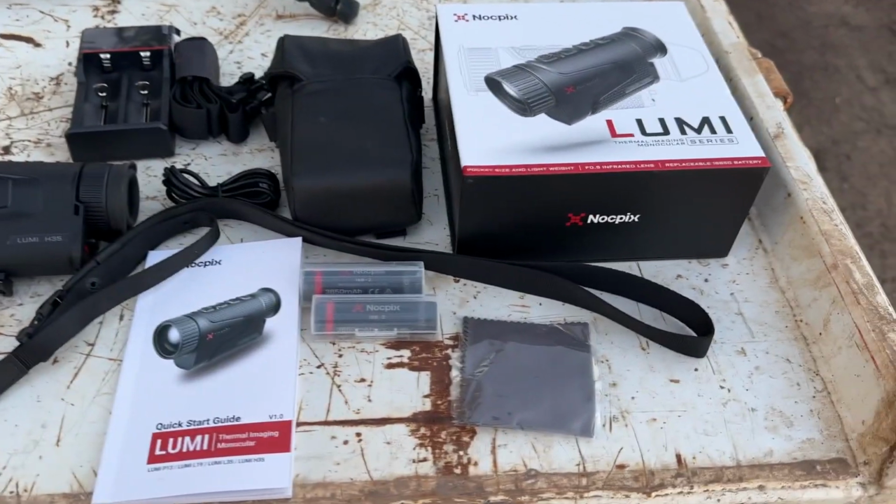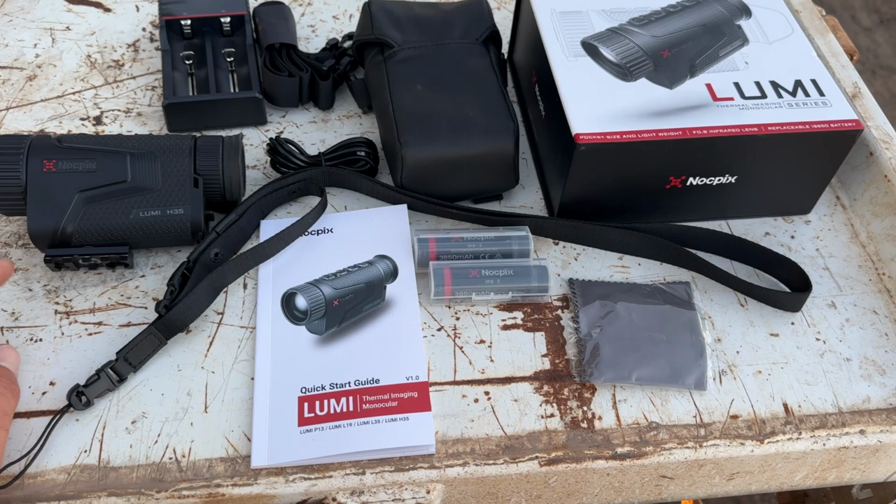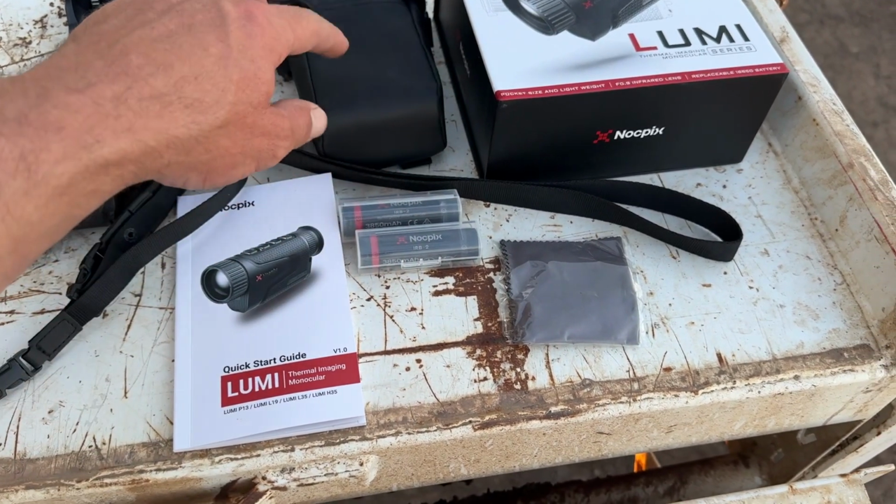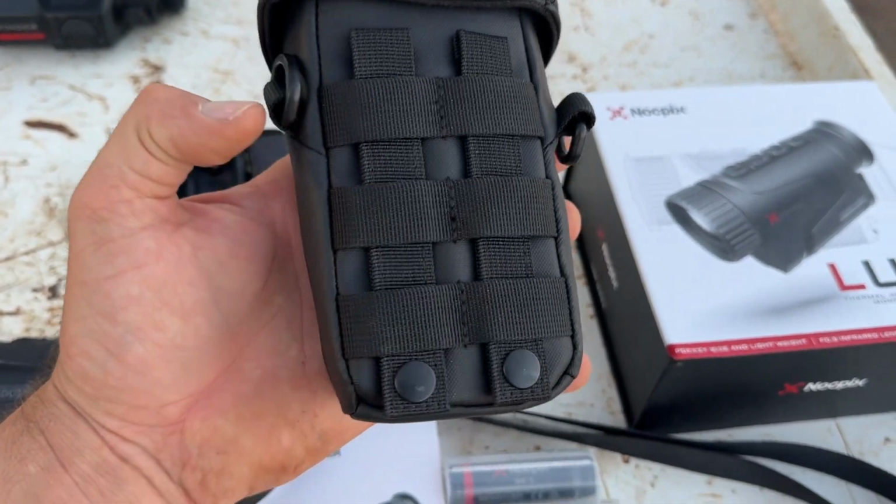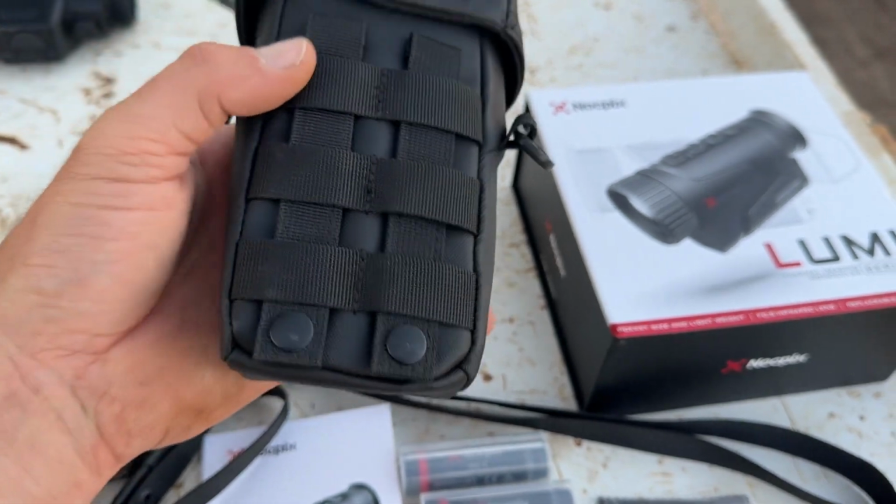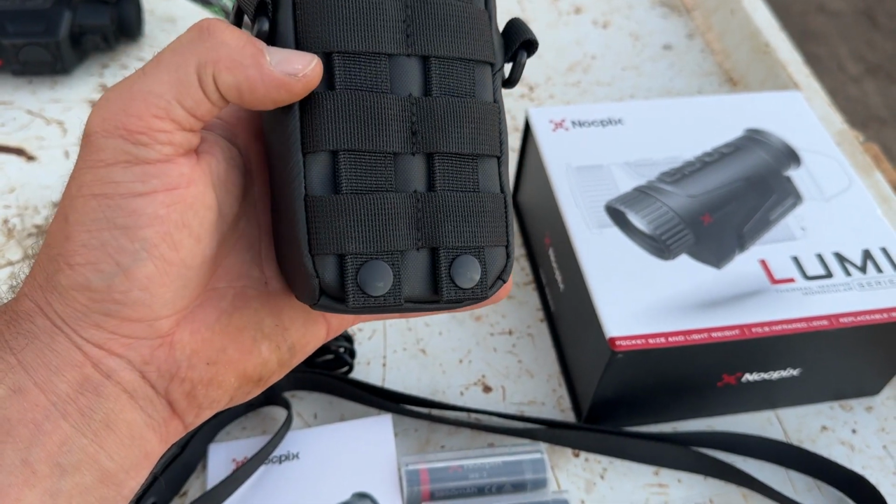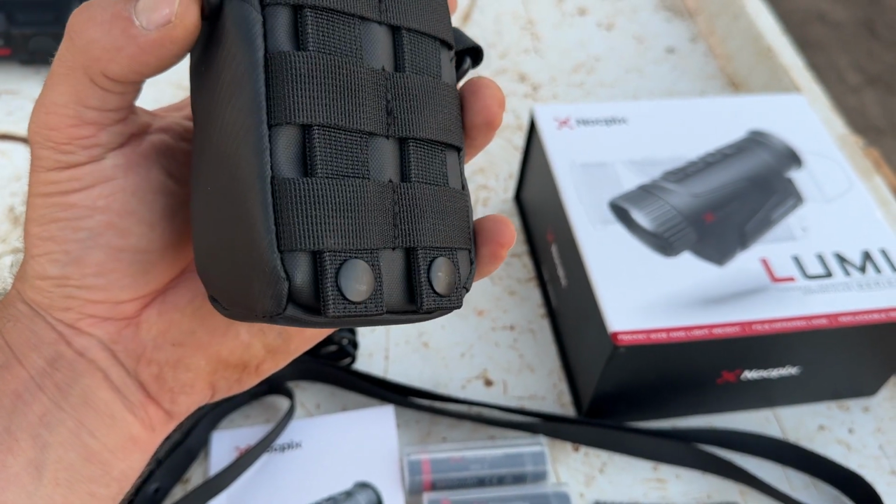Okay, so I'll give you a quick run-through of what actually comes in the box of each of these Nocpix ones, because I haven't done any unboxing of these. You get a nice little pouch. You can run it over your shoulder on a strap, or it's got this molly webbing on the back, so you can attach it to a vest or a belt, however you want.